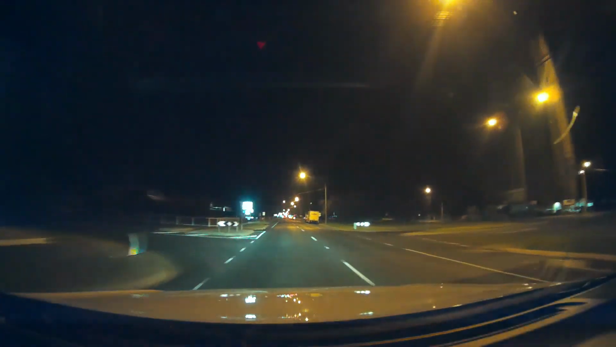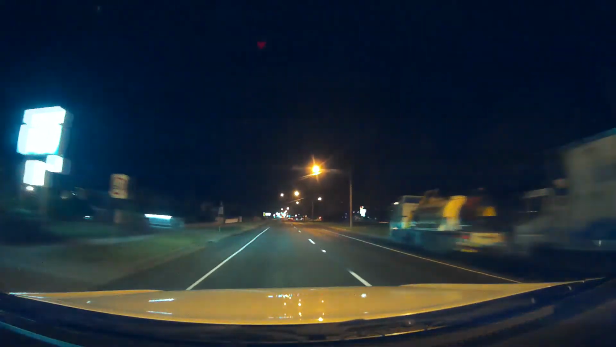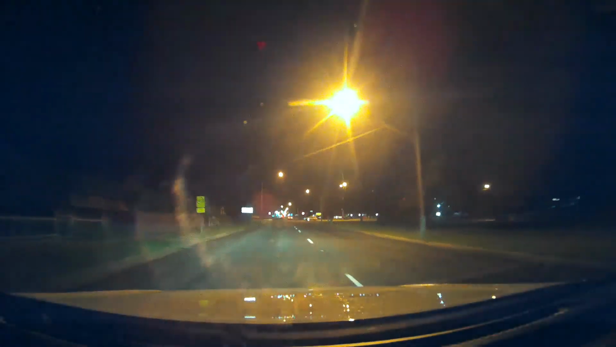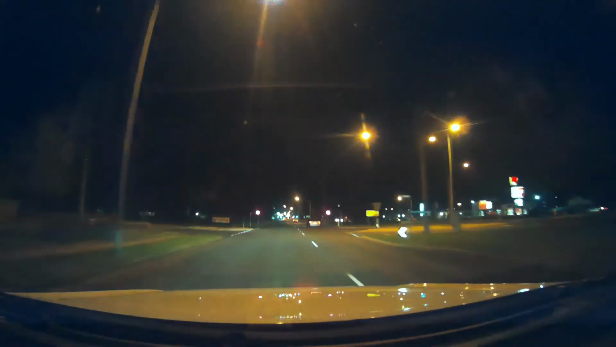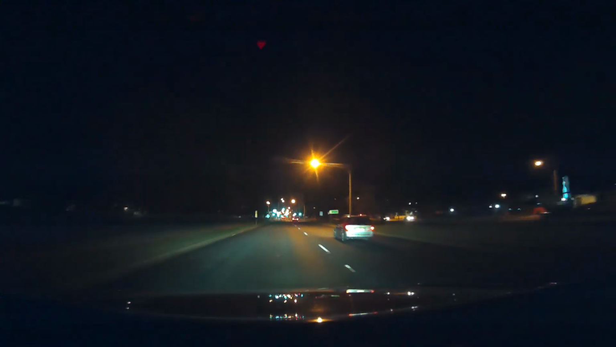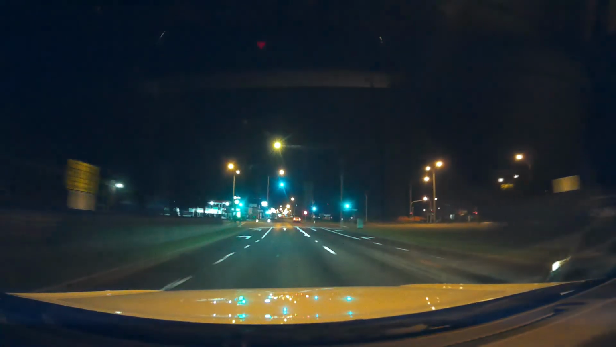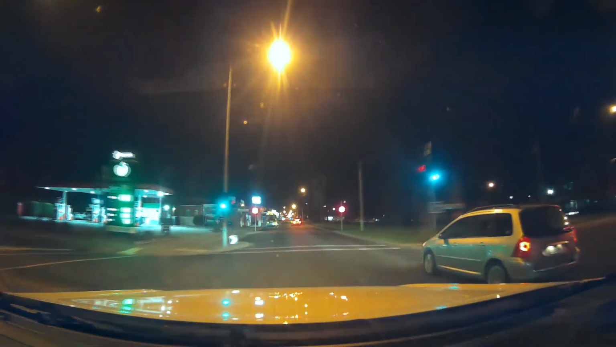Well, we're just about back to where we were, at the next set of lights up here. Yep, here we are. That's where we came out on the right. And there's the Woolies servo there, so yep, we're back to where we are.